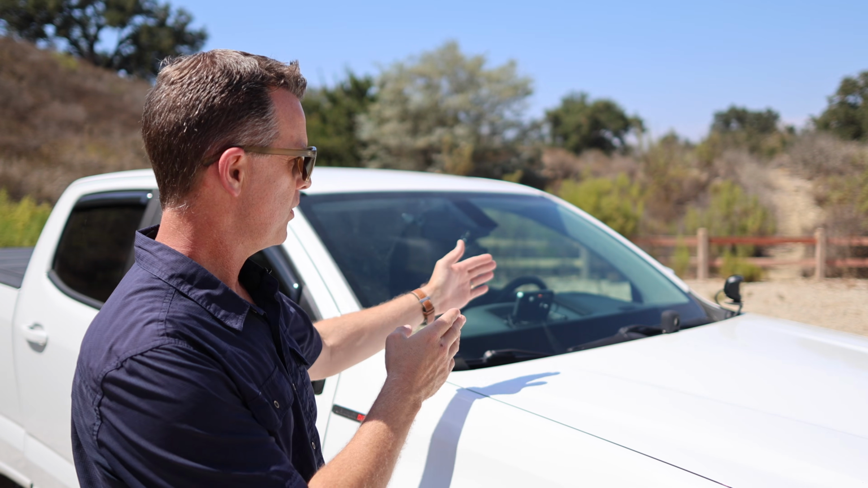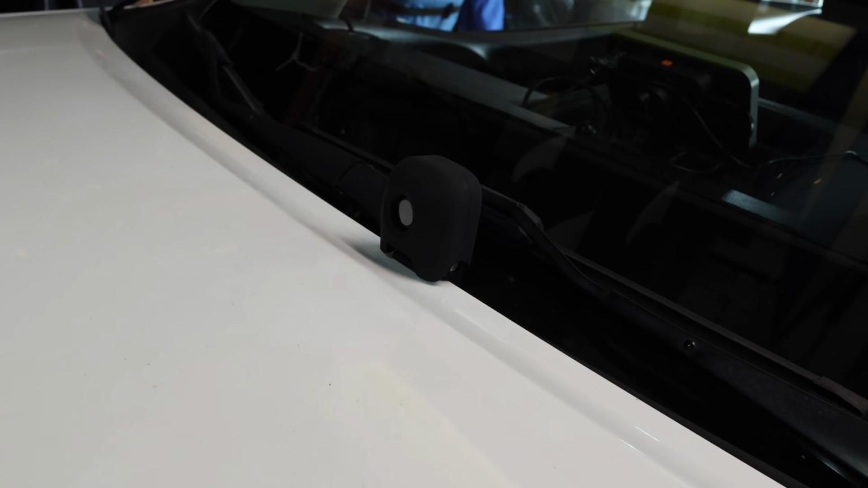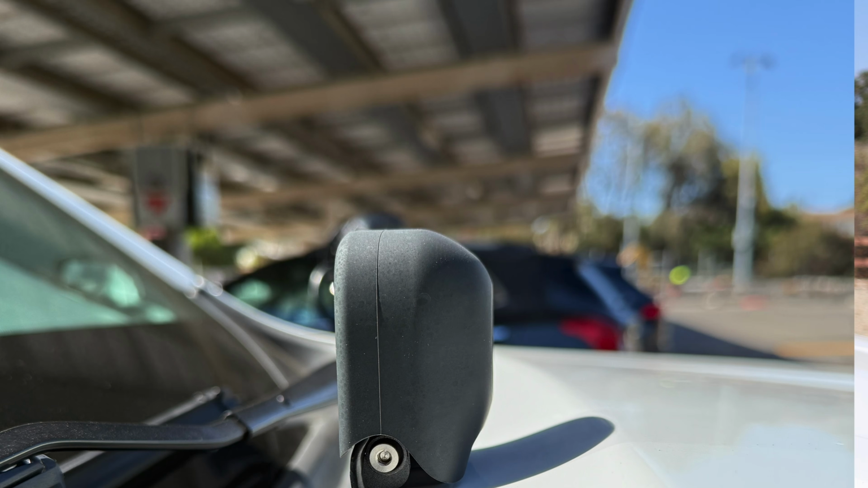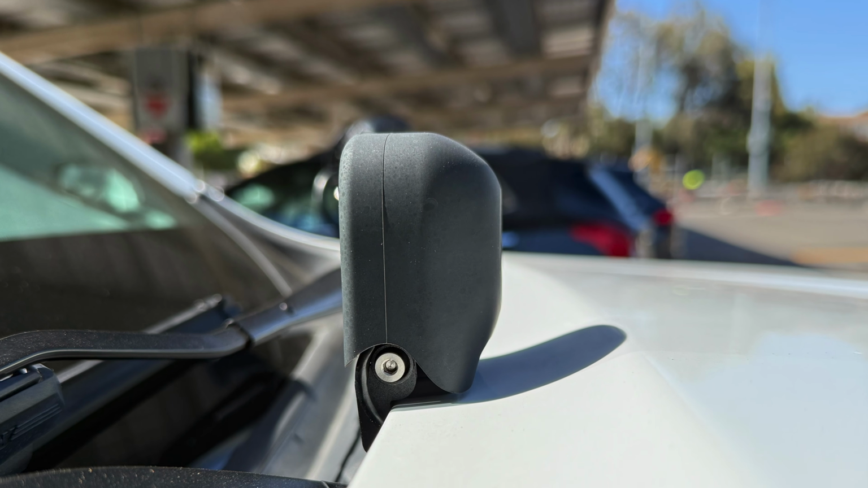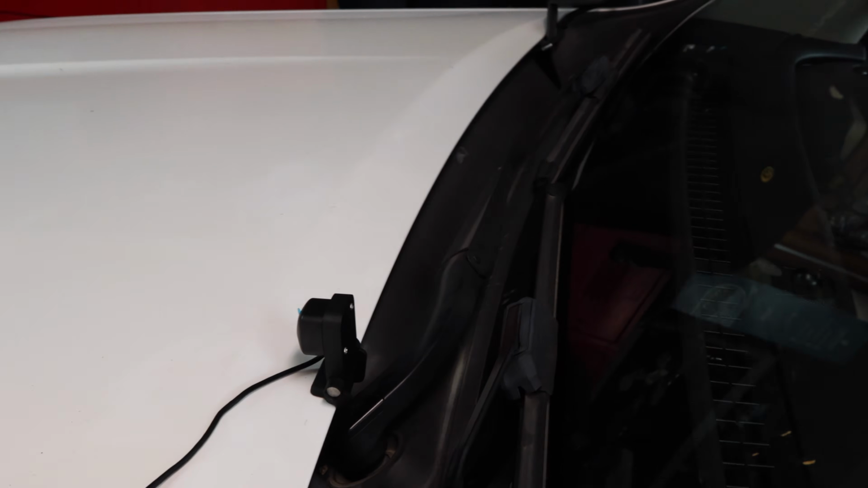And that brings me to my next thing, the infrared camera. It comes with two different mounts. The mount that I have here is for the top of the hood, which works great in most situations. However, the hood on my truck has a little bit of a lip, which means the camera mounts a little bit low. Also, the way my windshield wipers are set up, I can't mount it directly in the middle.